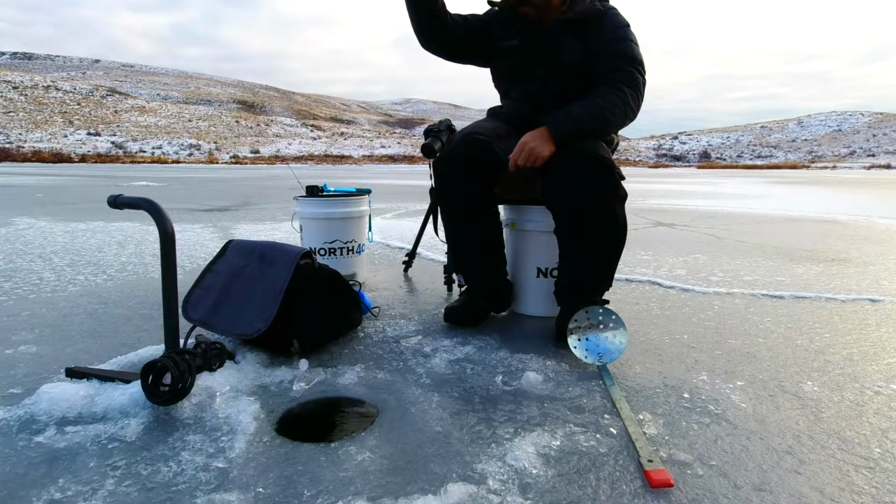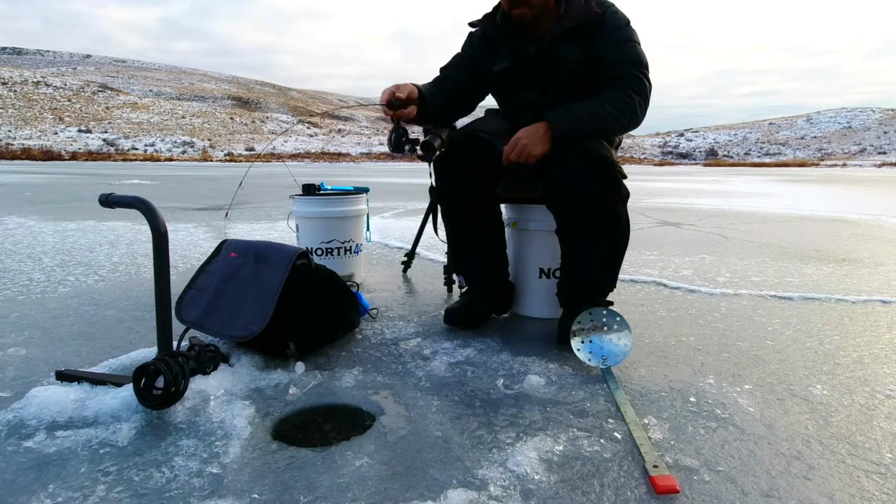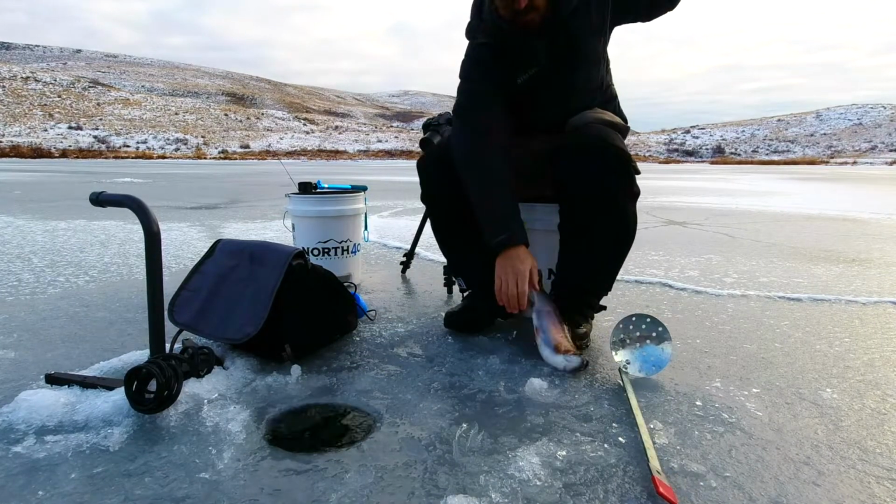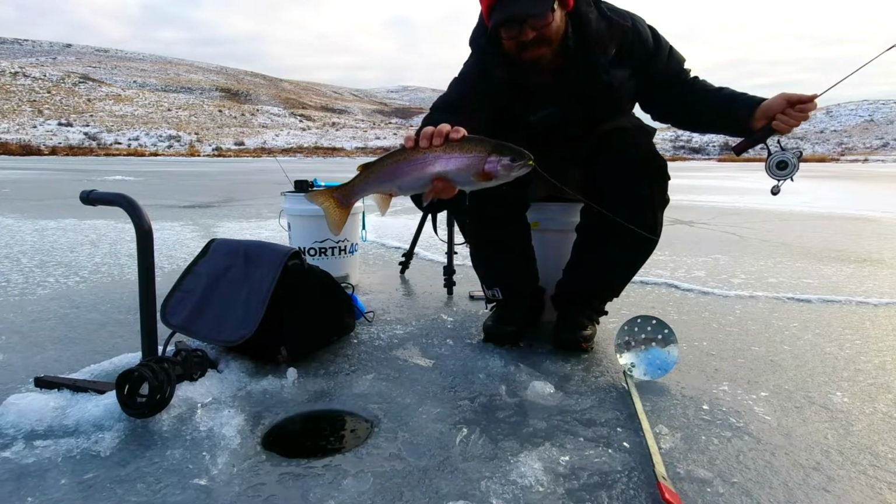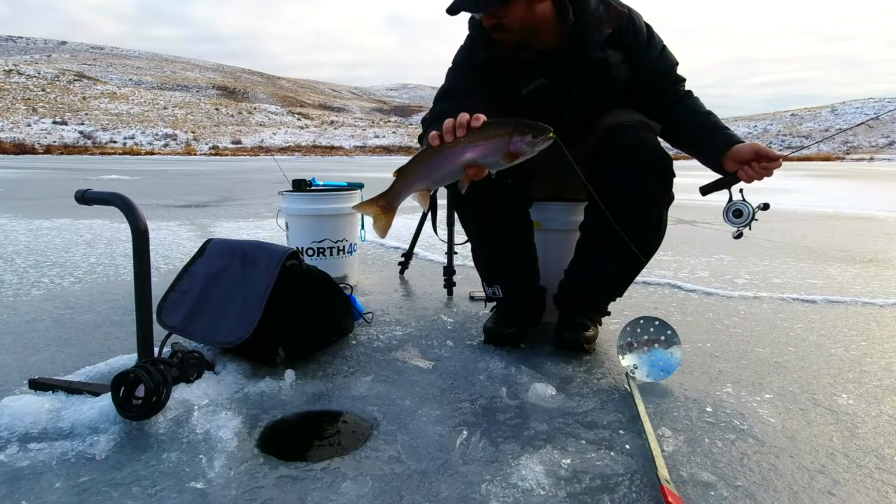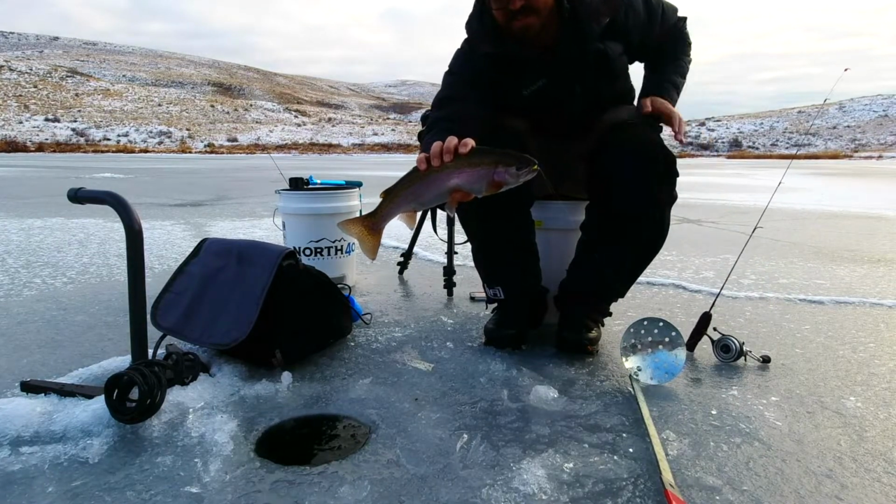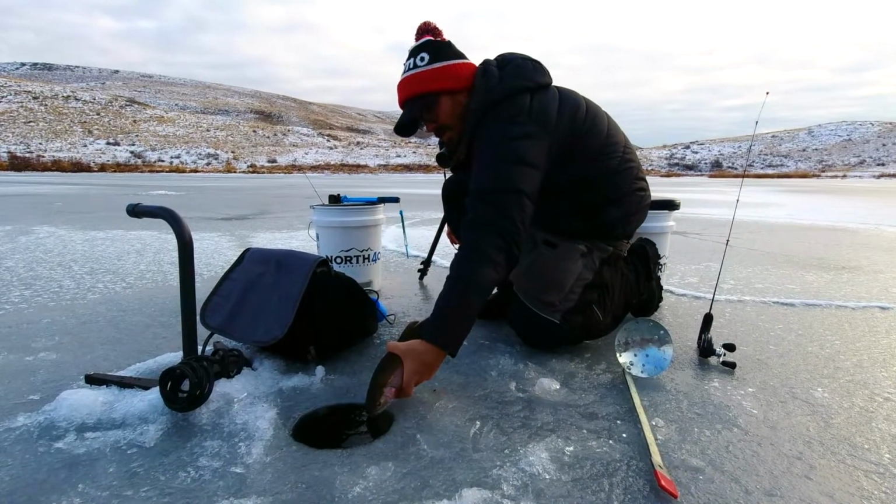Sweet. You can see those shadows when they're moving on there really well. Ooh, nice fish. Chubby rainbow. Nice. Check that out. Man, it was cool watching him real time swipe at that jig. That was awesome. Man, that's a pretty rainbow. Alright, let's get this guy back in the water. See ya.